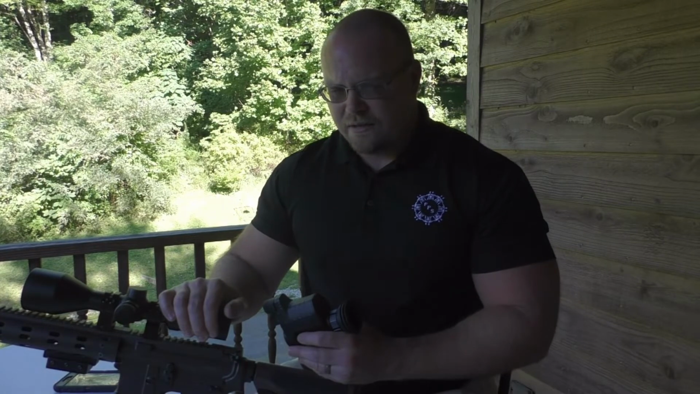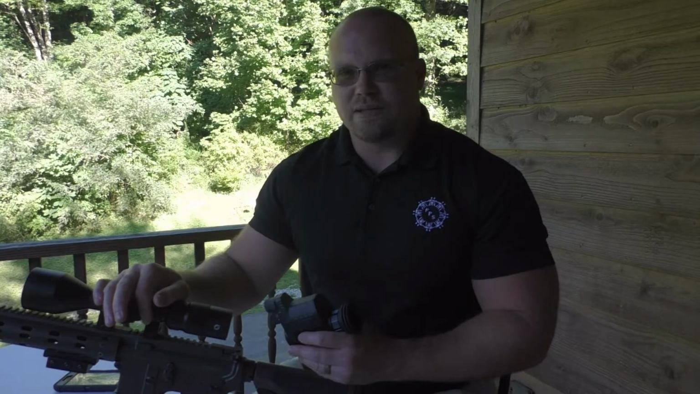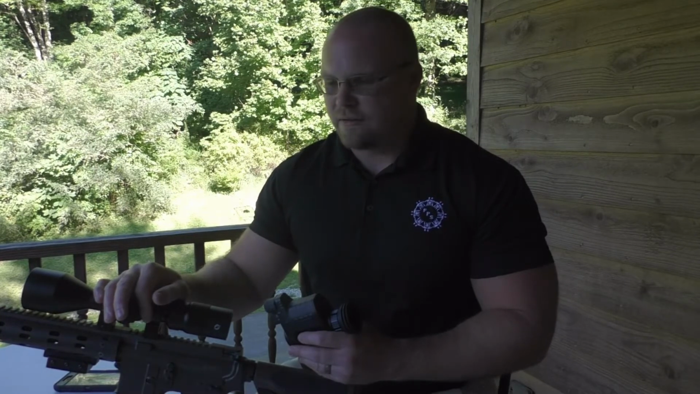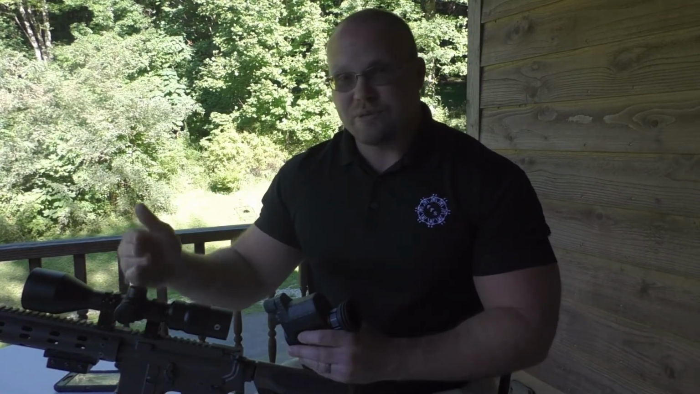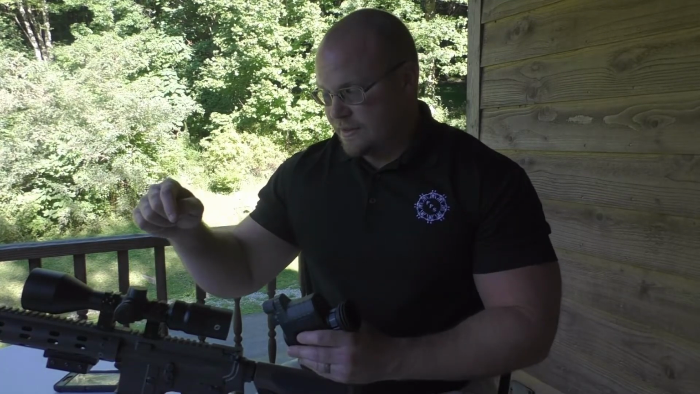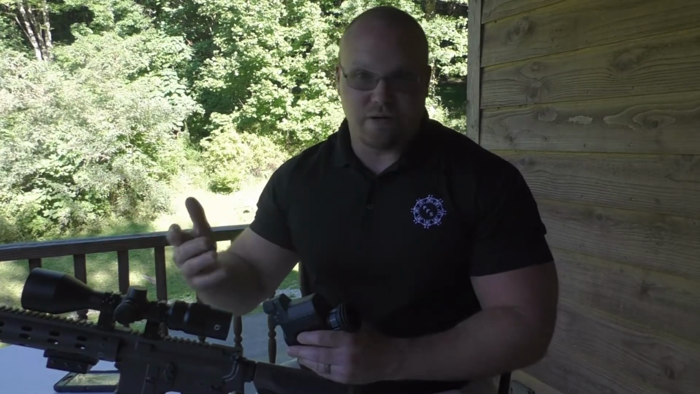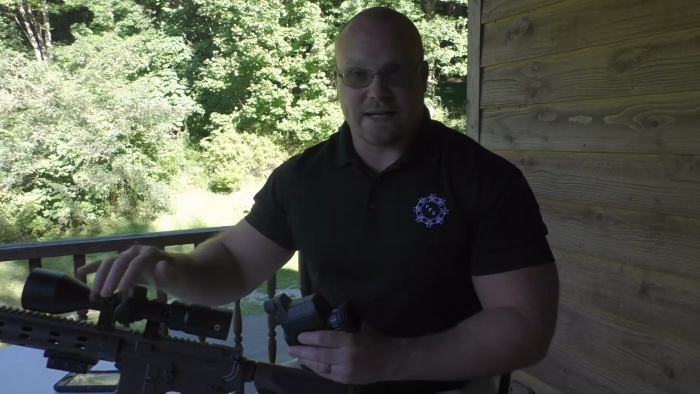I would have liked to have kept my scope on here because I liked that Leupold and I'd had it on here for a long time. It was already zeroed in, obviously. However, it wasn't a big heartbreak to put this scope on because this seems to be a nice scope. I like the illuminated reticle. It so far has held zero, not shot it much, but it was very easy to sight in. It adjusted exactly like I needed it to.